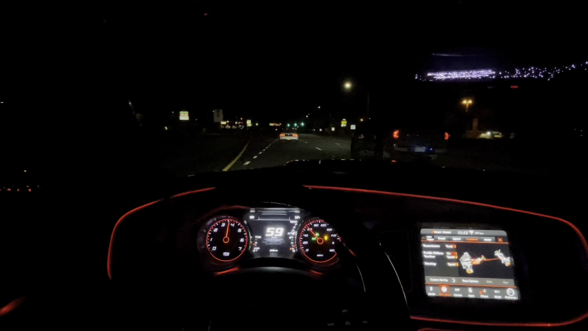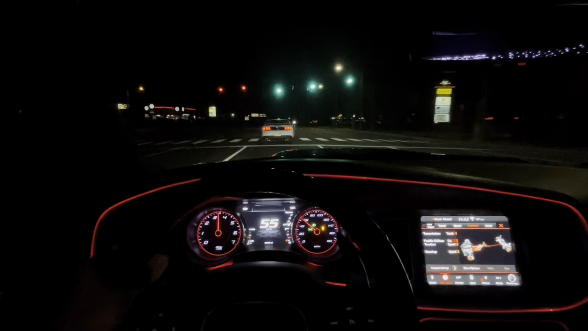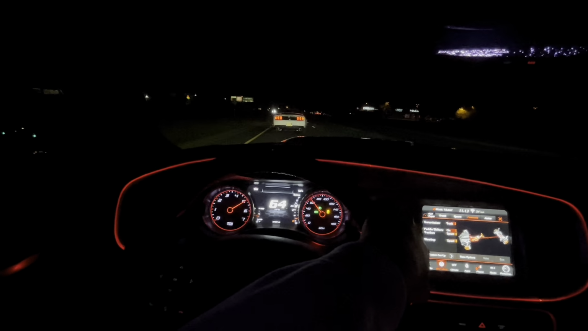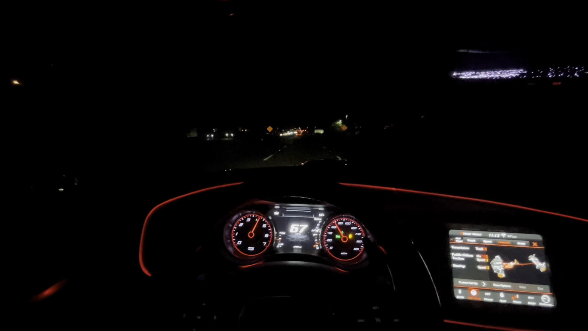Is that a Mustang? Is the Mustang gonna play? I wanna see. I wonder if the Mustang wanna play real quick. Let's see if the Mustang wanna play a little bit, man. I don't know, man. He looking like he won't play. He over there bitching.